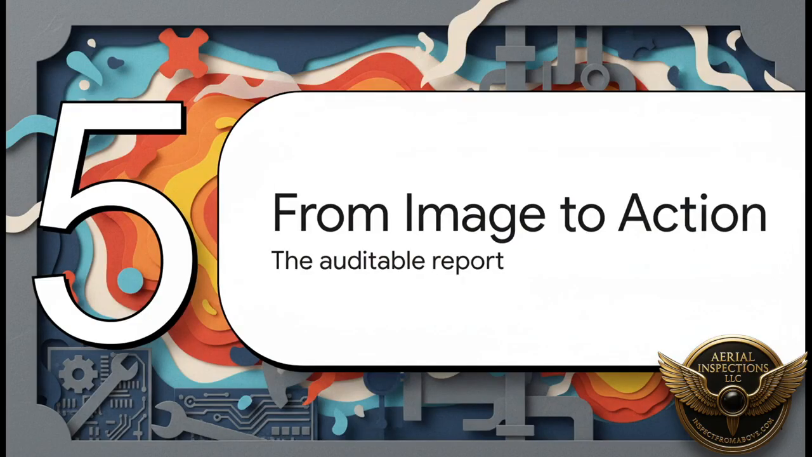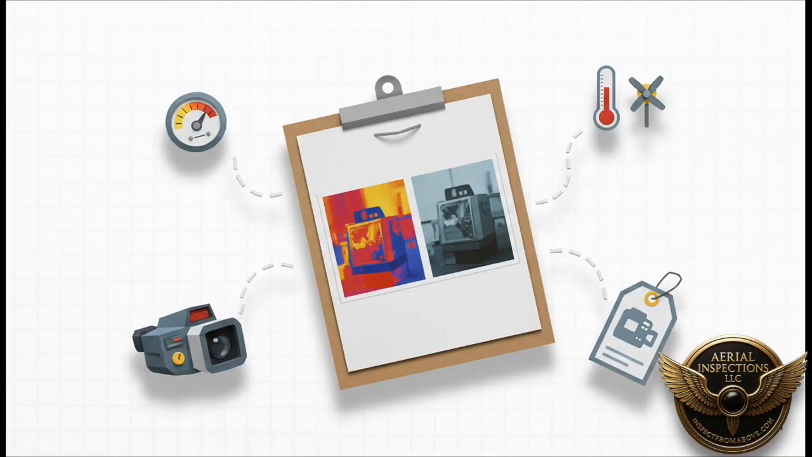Okay, so you've found the signal, you've decoded it, but the job's not done. A thermal image all by itself is just a pretty picture. To make it useful, to make it mean something, it has to become actionable data. For a thermal image to have any real value, it has to be part of an auditable report. You need all this extra info, this metadata. What exactly was the load on the machine? What was the wind speed? What were the camera settings? Without all this context, you can't prove your finding is real. You can't track it over time. It's not data. It's just an anecdote.